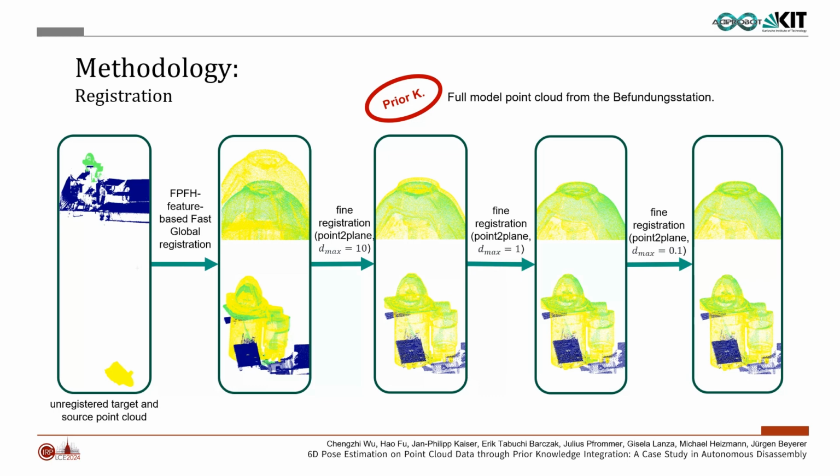For the fine registration step, we employ iterative closest point, ICP. As we reduce the maximum matching distance Dmax, the likelihood of false matches decreases, yielding a smaller registration error.